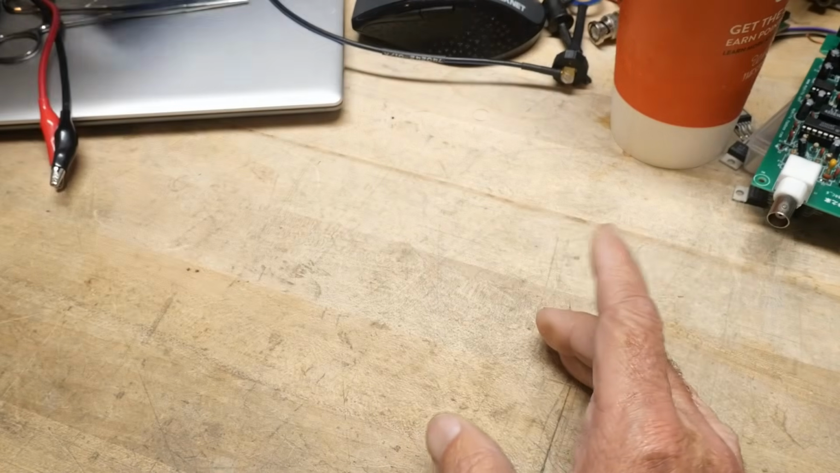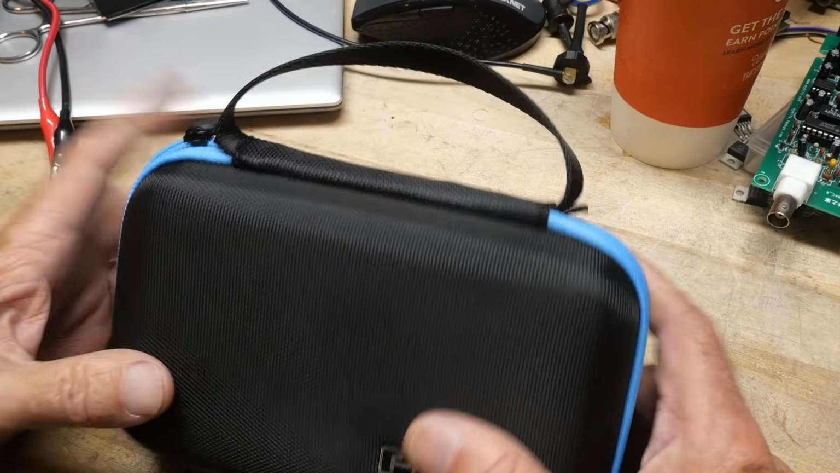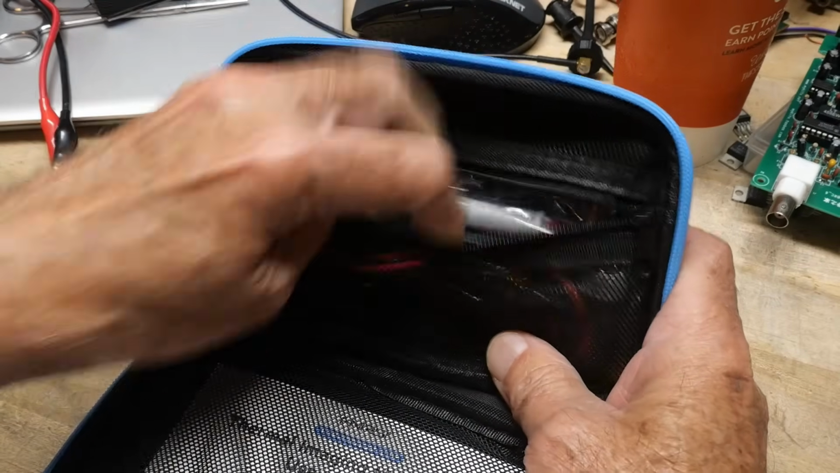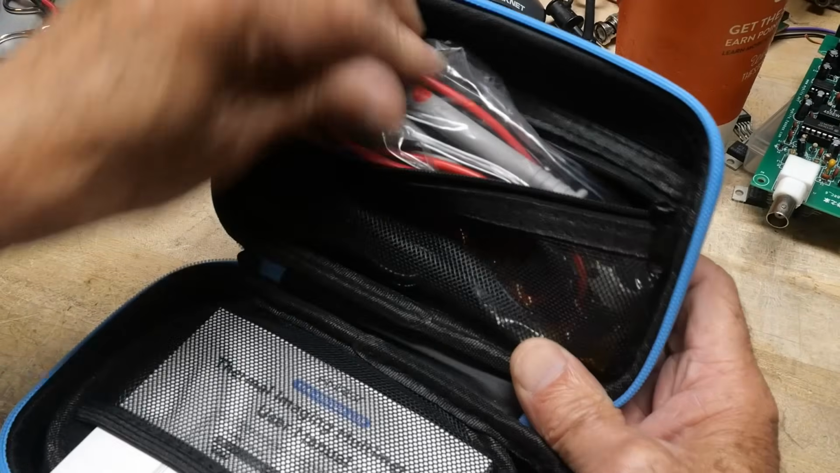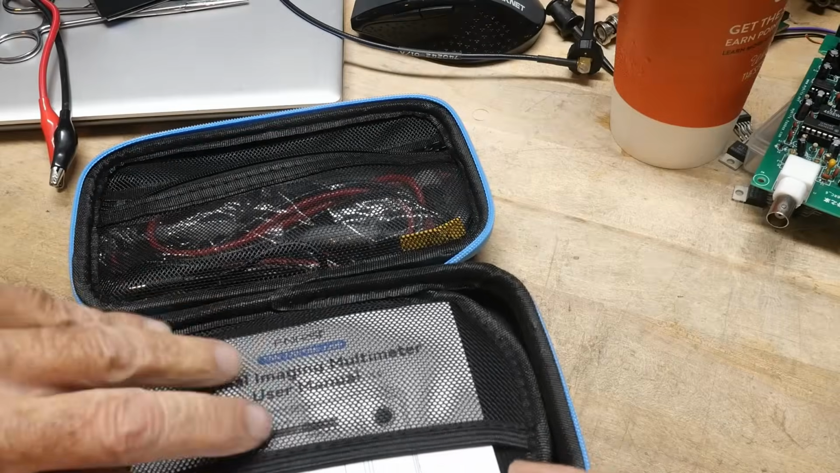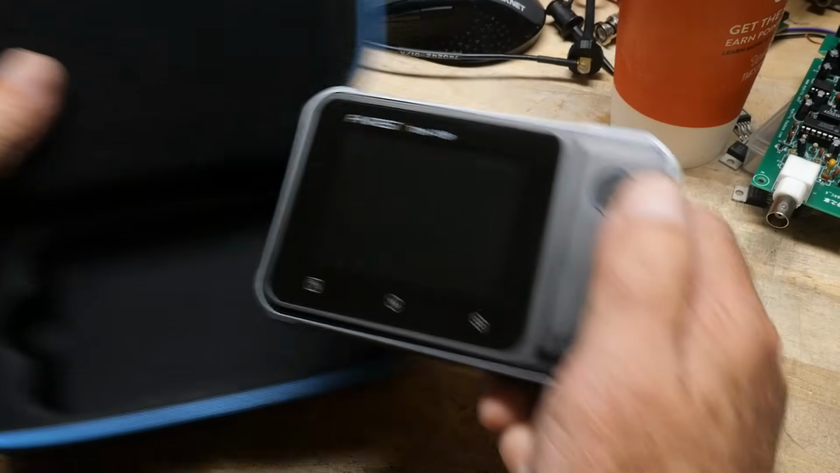All right, let's take a look at what you get. Comes in a little carrying case. We have probes over here. Comes with the standard probes that everybody's seen a bazillion times before. Comes with a charging cable. Comes with a manual. And then here is the device.